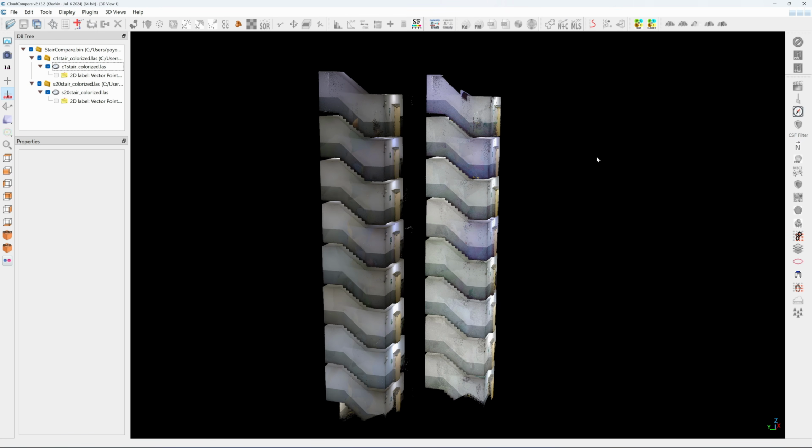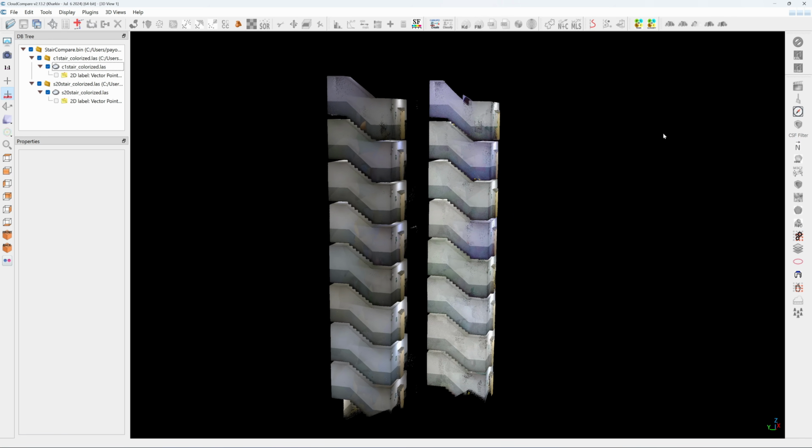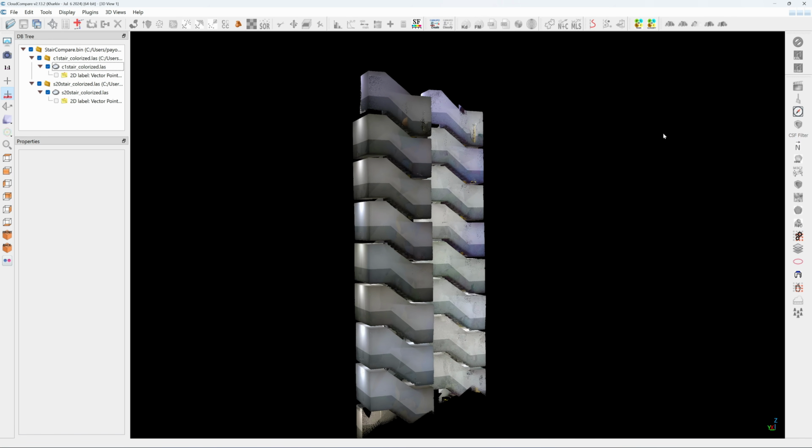On the left, you will see the SHARE S20 in darker colors, and on the right the C1 shows up brighter.